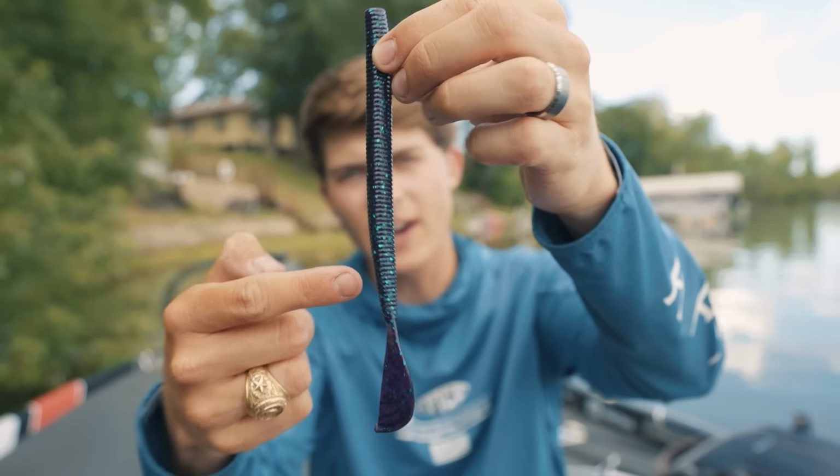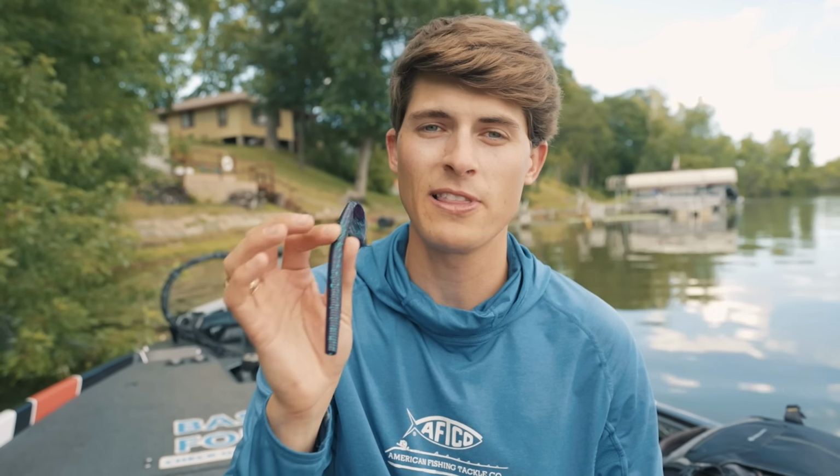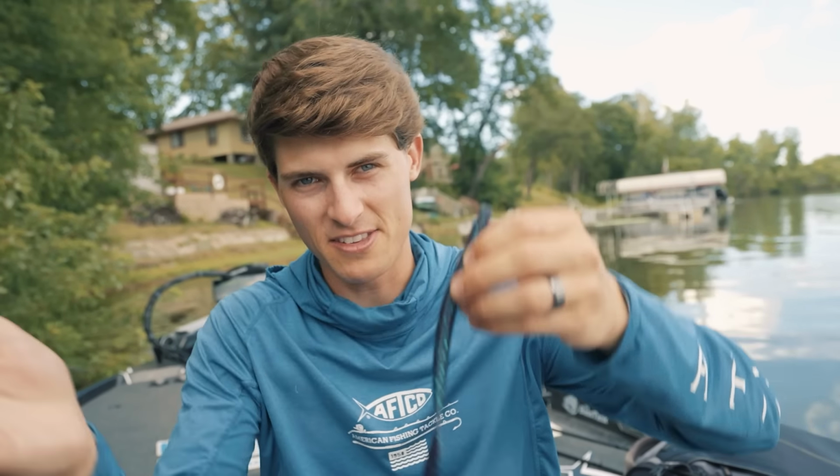Starting with a swimming worm, or what I call an all-purpose worm. This worm right here is the Strike King cutter worm, and I absolutely love this thing because you can fish it in so many different ways. On a Texas rig with a bullet weight, I can fish it really deep. I can fish it really shallow. I can hop it across the bottom. I can swim it through the water column because of that tail that has a nice kicking action.